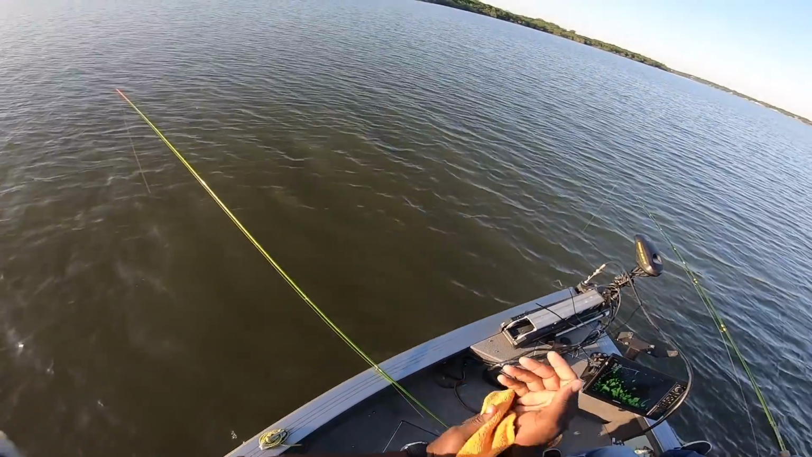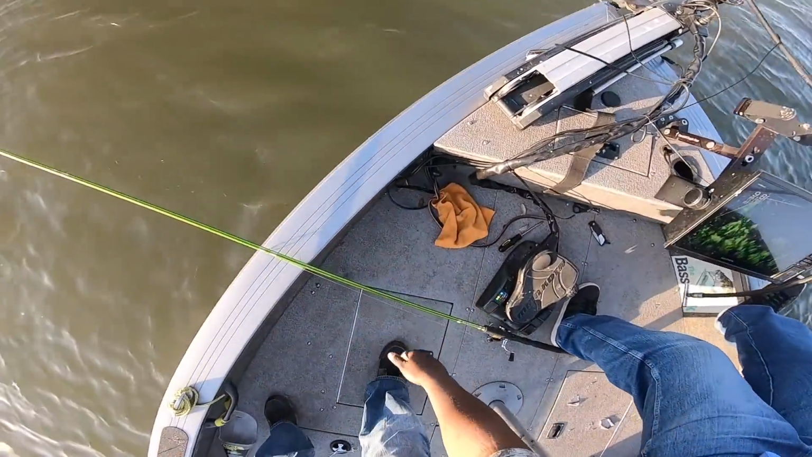Again, notice, y'all, I'm not looking at that live scope. I know where I'm at. I know where the fish are located.